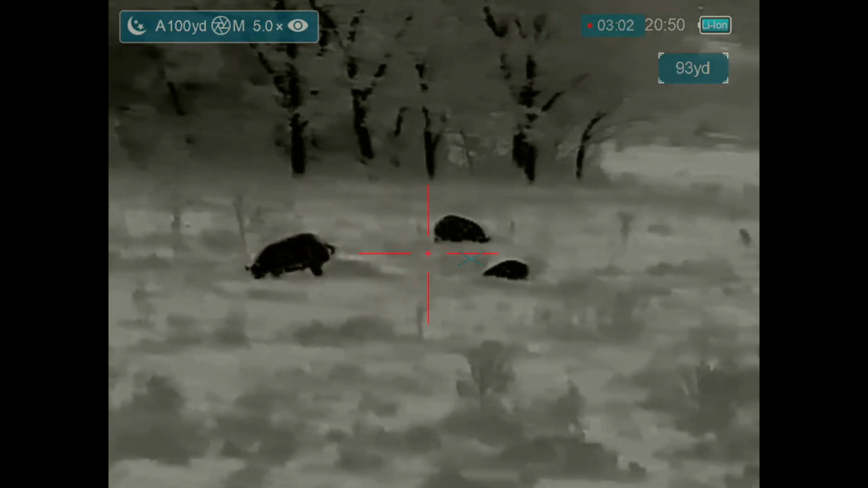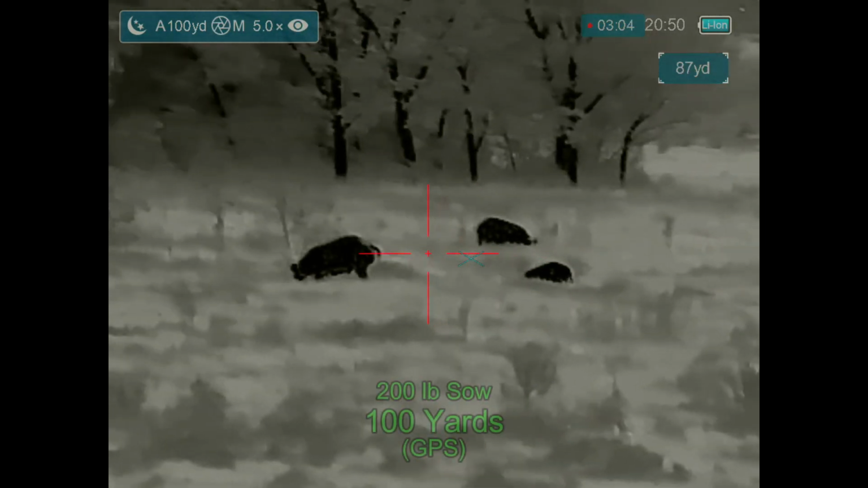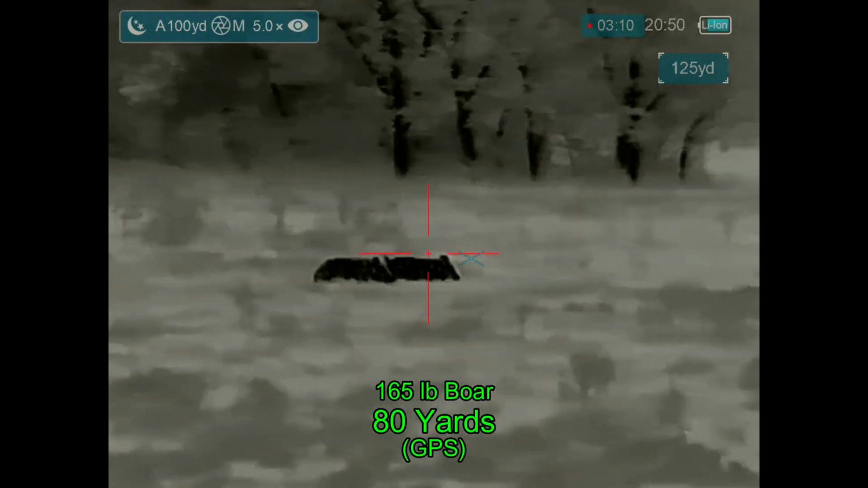Looks like a boar. And yeah, that definitely does look like a boar. That's a nice size hog. It's one of the larger ones in the group, but not the one that I'm going to be starting with. So I know where at least two boars are, so I'm going to start with this big hog in the back that I don't know what it is, and hope it's a sow.